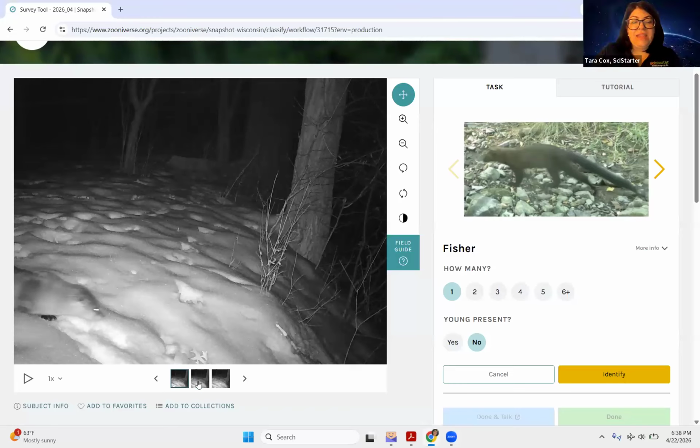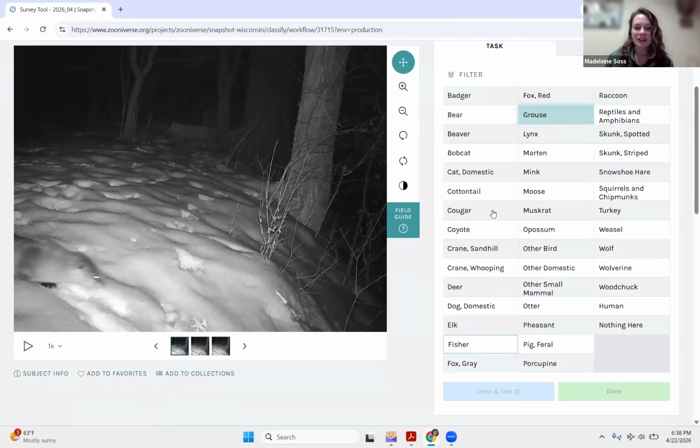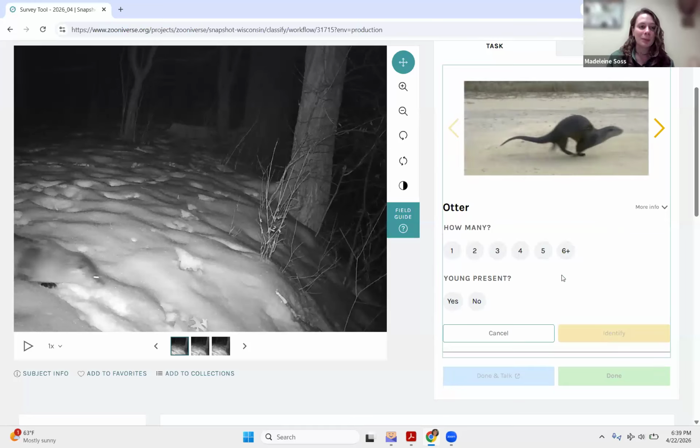So I think it's a Fisher, but I'm curious what other people think. One of y'all want to take it? Yeah, I can take this one. A fisher is a good guess. A fun fact is that fishers, otters, and weasels are all in the same family called mustelids.